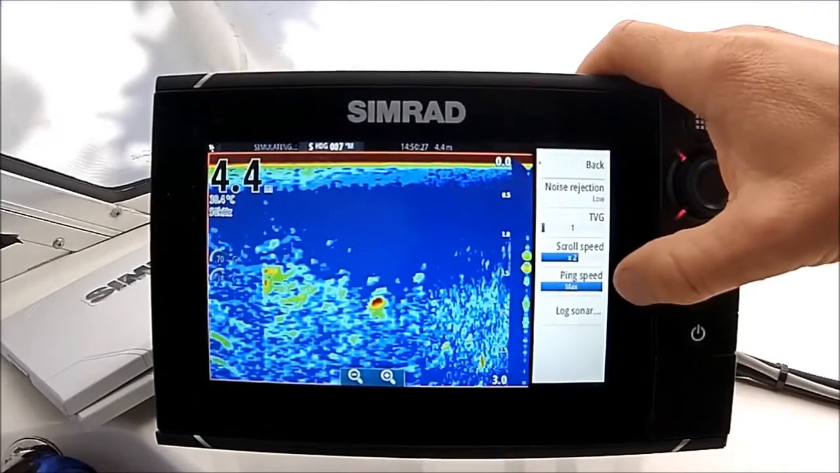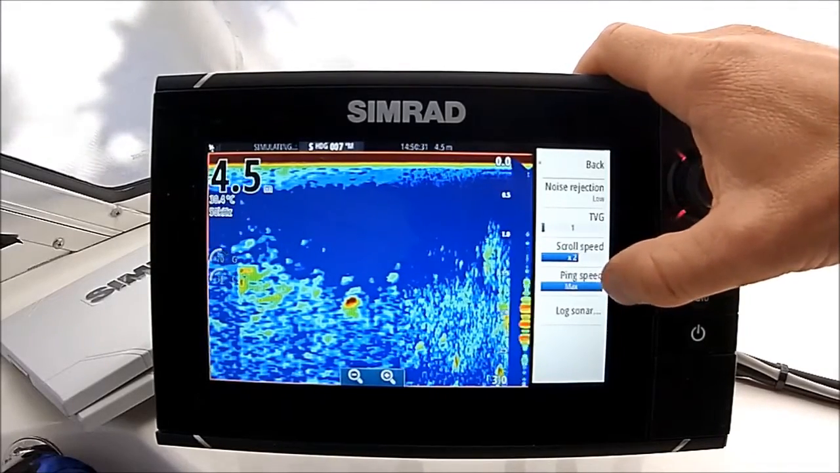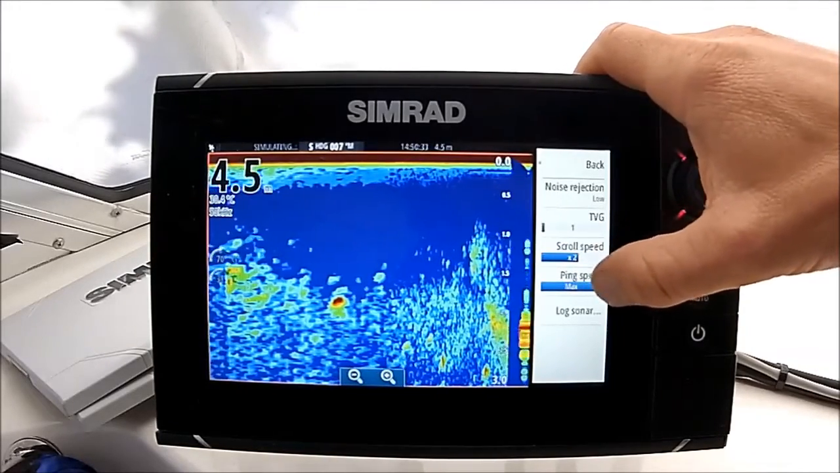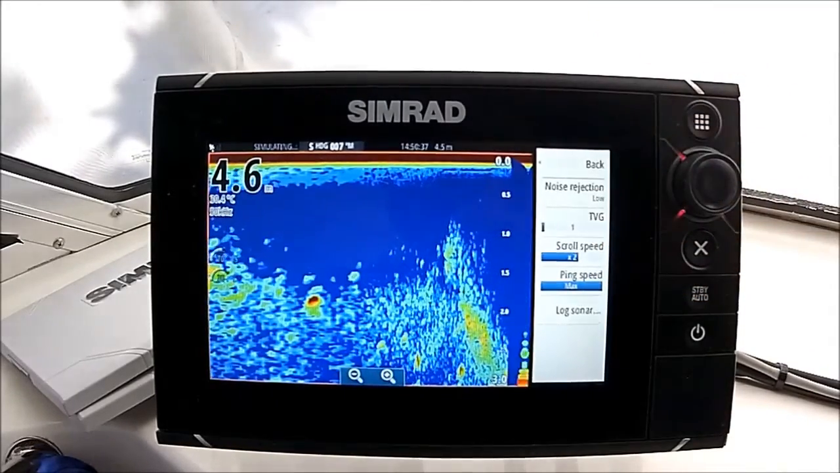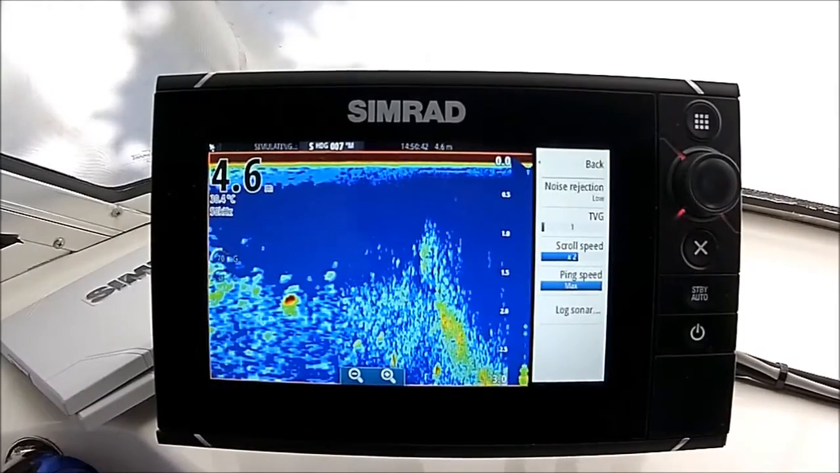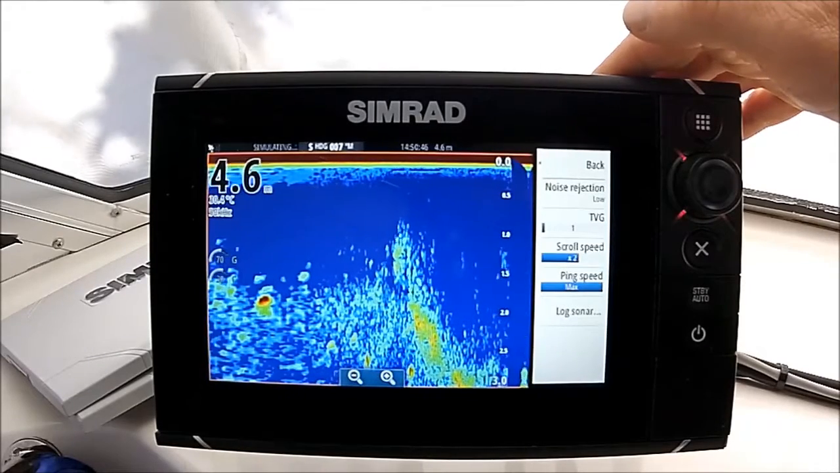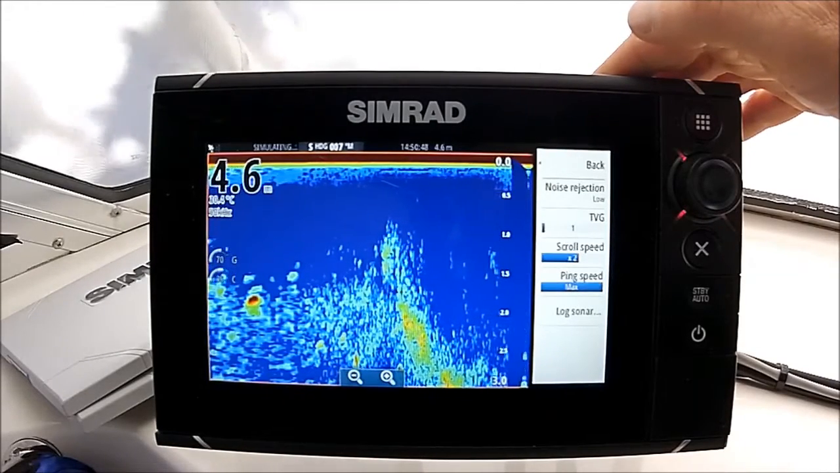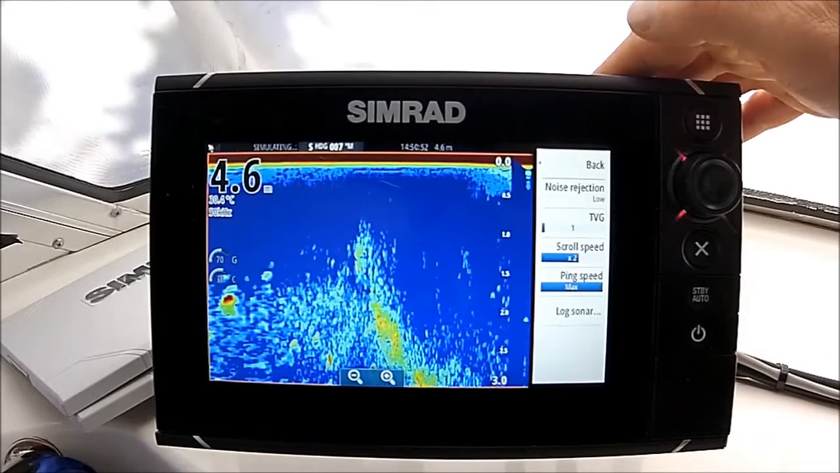Ping speed's another pretty important one. It's something that's not really all that well understood or used, but again in a Simrad I find it's important to have a pretty good grip on it. In shallow water, so again sort of 70 metres and less, you can pretty much leave your ping speed on max. It's going to give you the fastest possible screen refresh rate, great detail, but as soon as you get out of that deeper water,